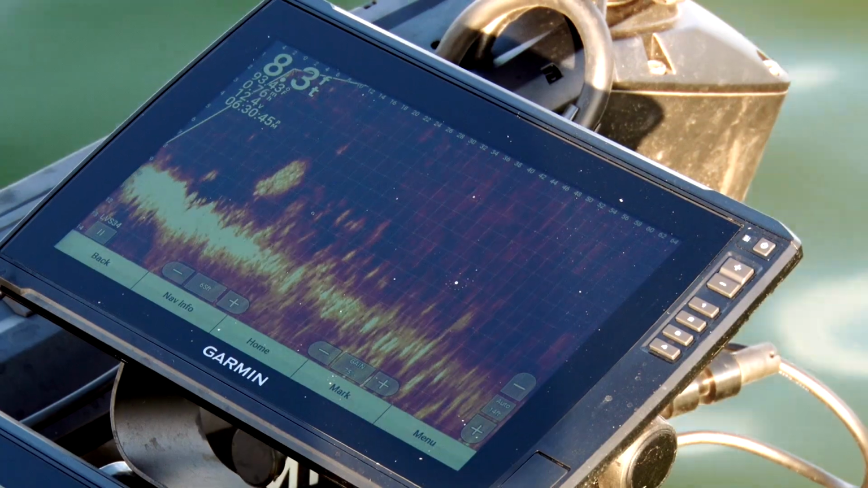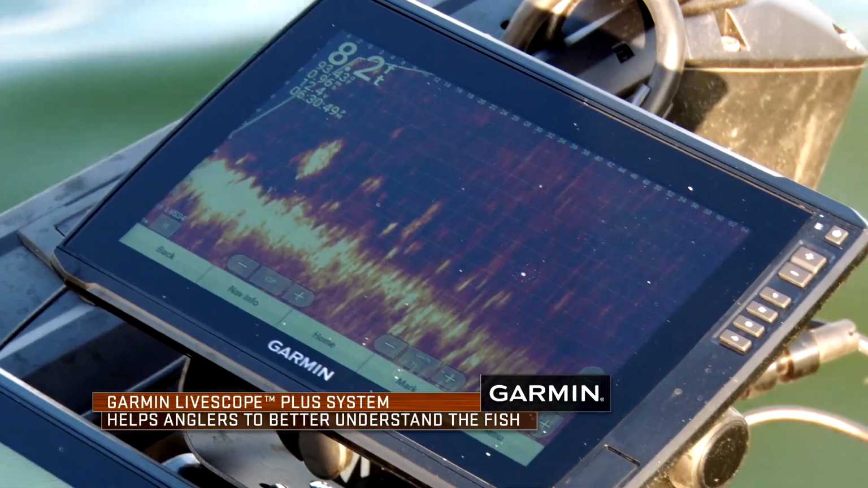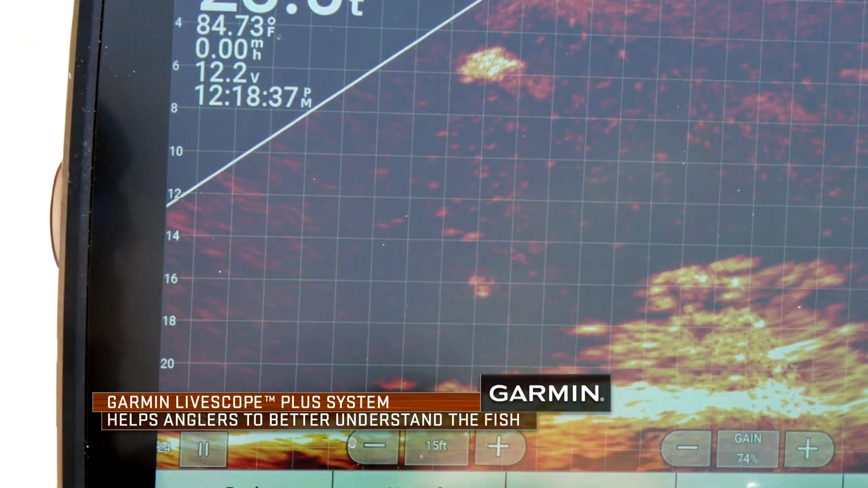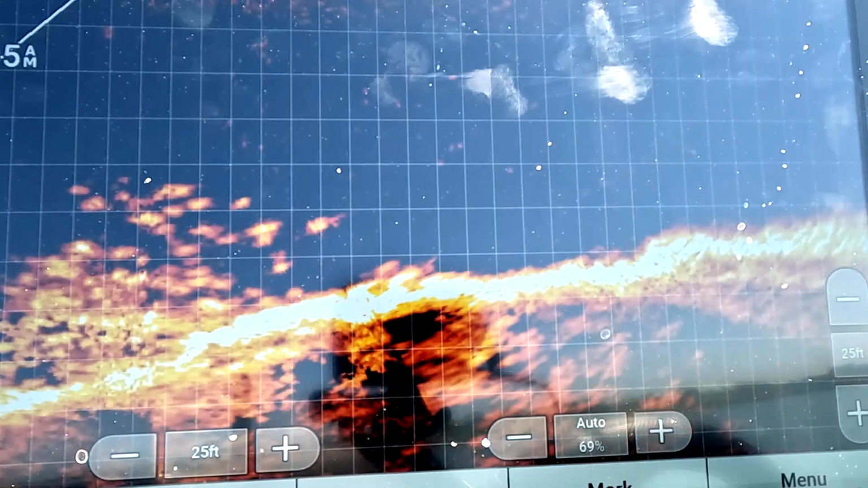I was very, very fortunate to be, I don't know if I was the first guy to run the old Panoptics, but I've had it for a long time, and if there's anything that I've learned with LiveScope, it's how fish behave and how their senses work if you get around them, and that was 10 years ago.